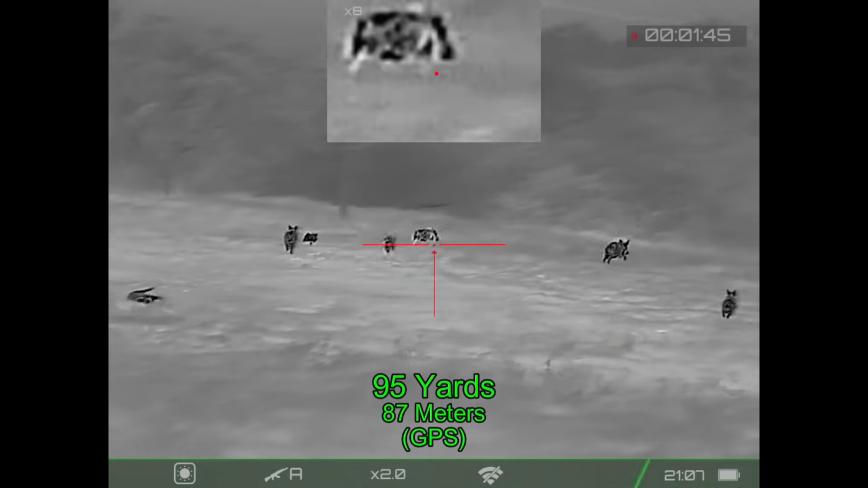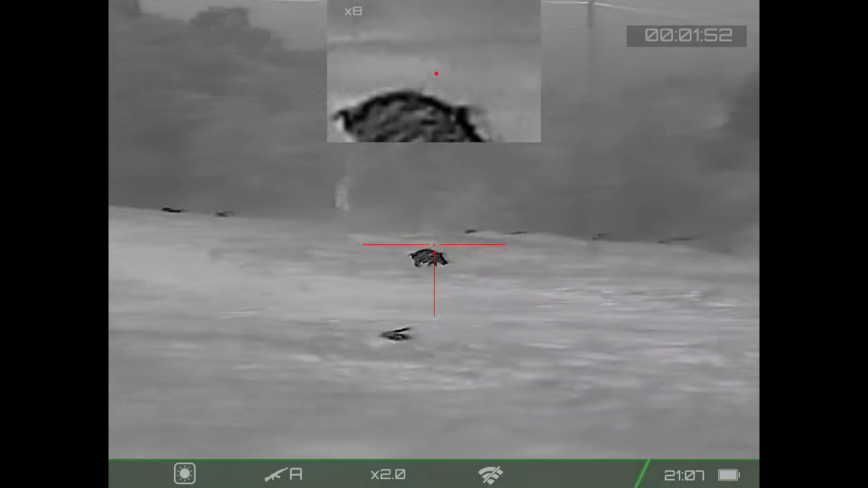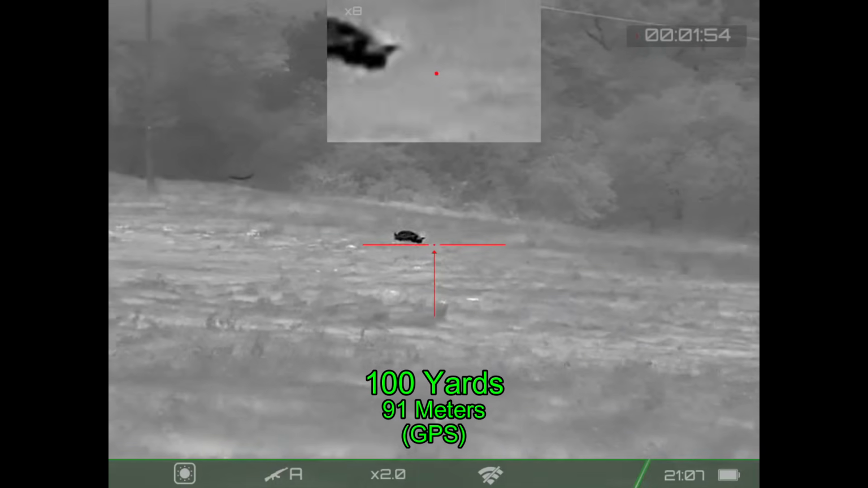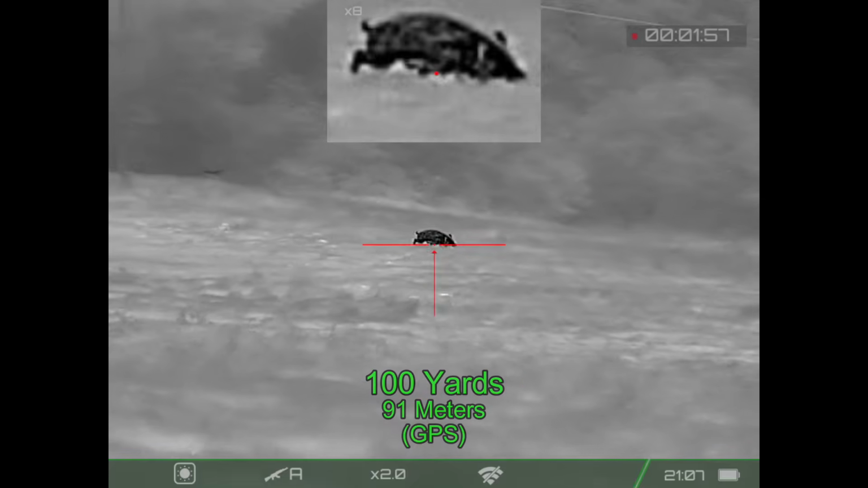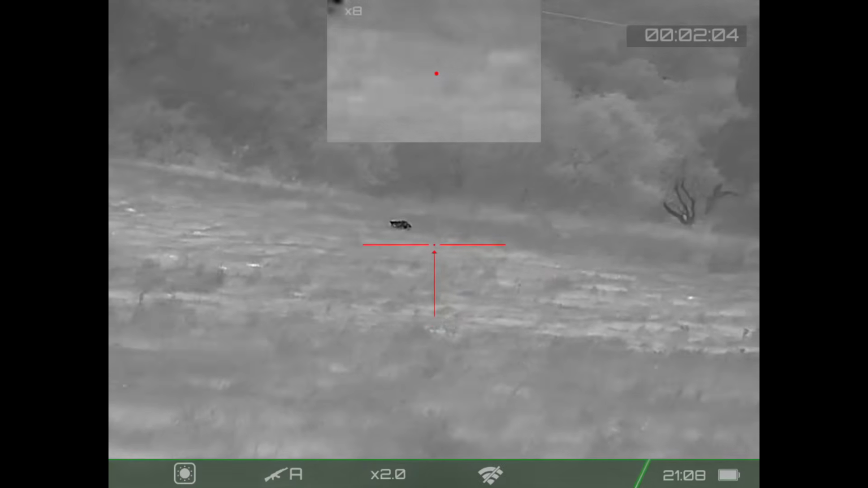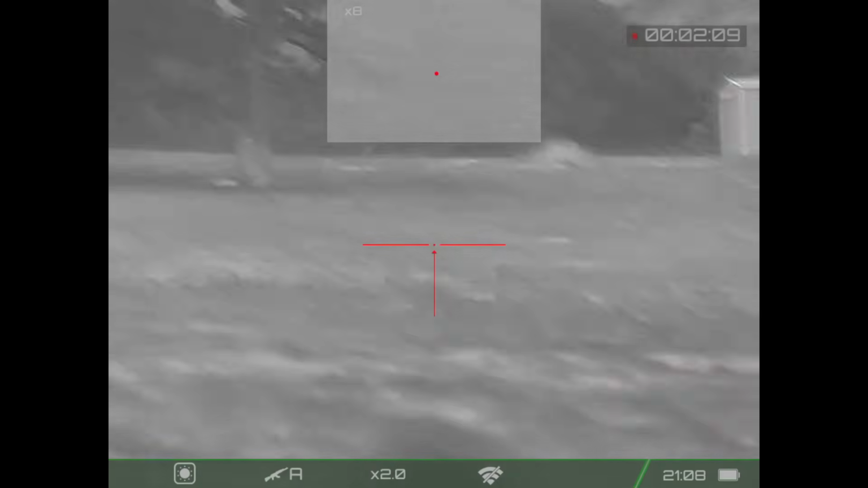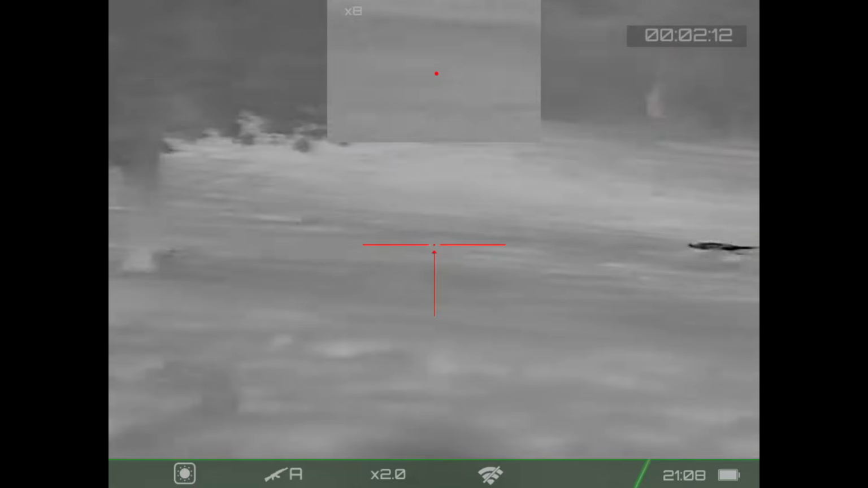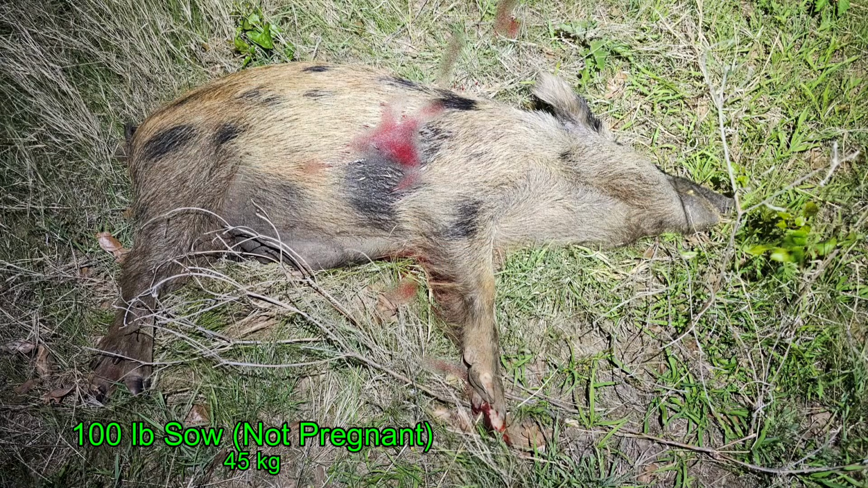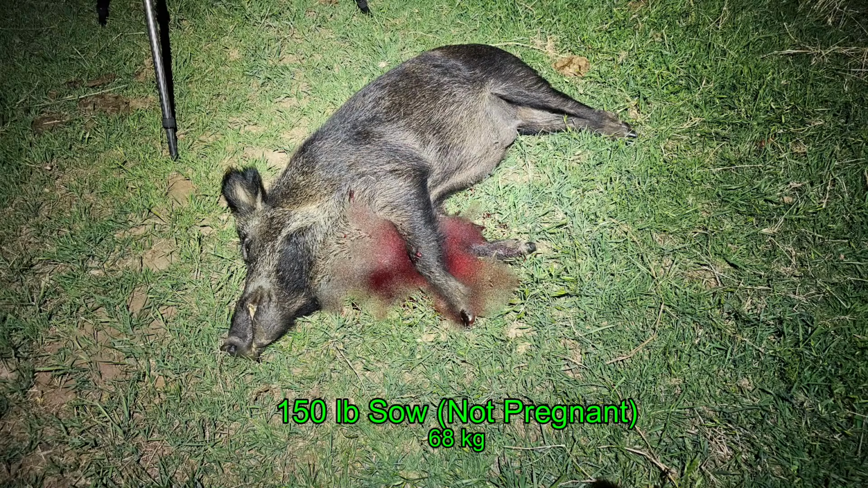On the runners getting up by the tree line, I wasn't certain about cattle in the woods, and so I did not want to shoot on them. So I connected with this female twice, 3 times. There we go. And my final 2 hogs of the video were a 100-pound sow that was my opener and a 150-pound sow that was a runner. Neither one of them were pregnant.